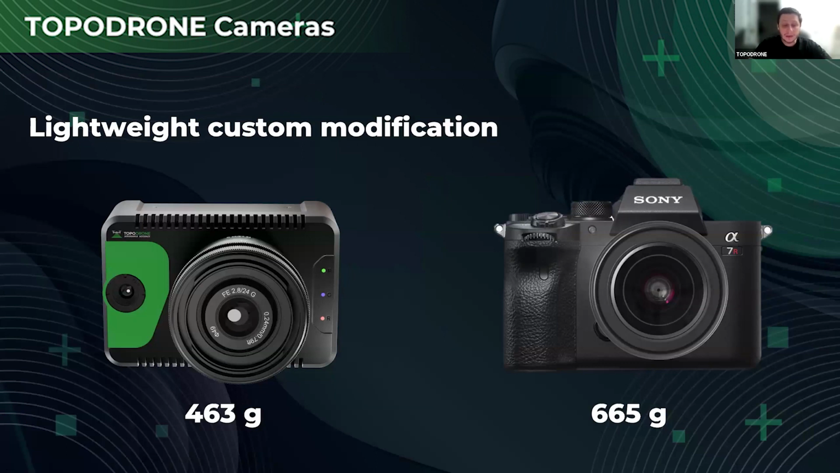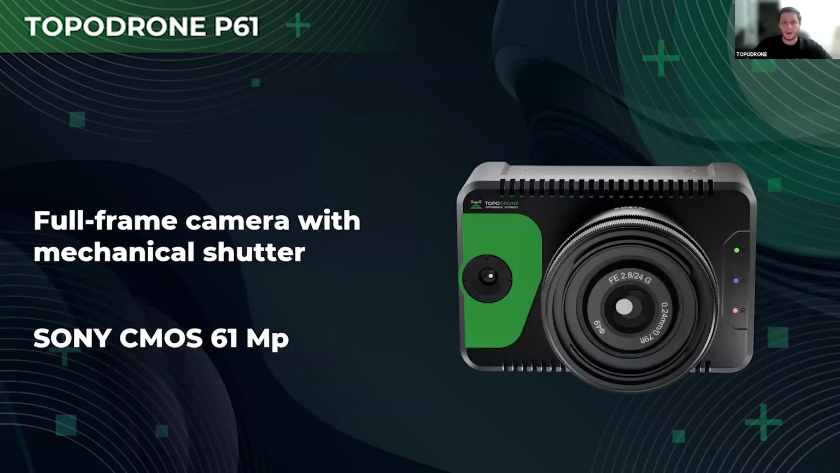Let's go further. Of course, the weight of any drone payload is very significant, and it affects the flight time and consequently the efficiency of the product and the whole set. So we did our best to decrease this parameter without any loss of functionality of the device. Let's start from the P61 camera.